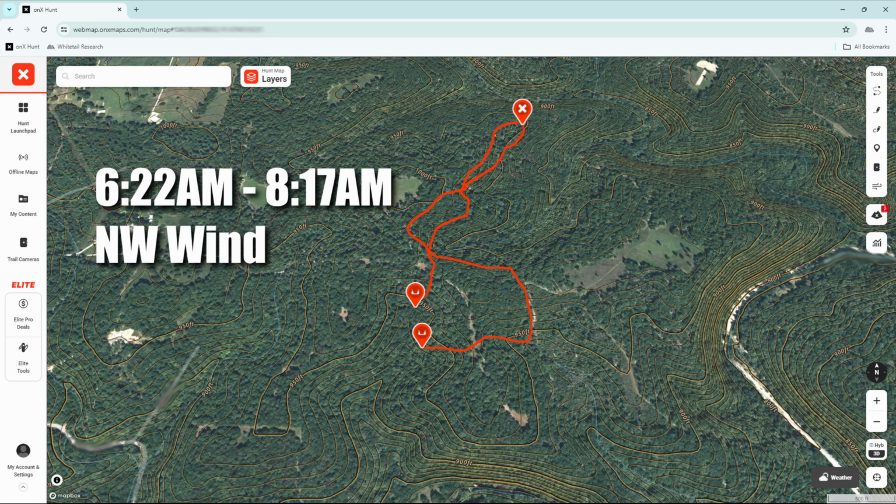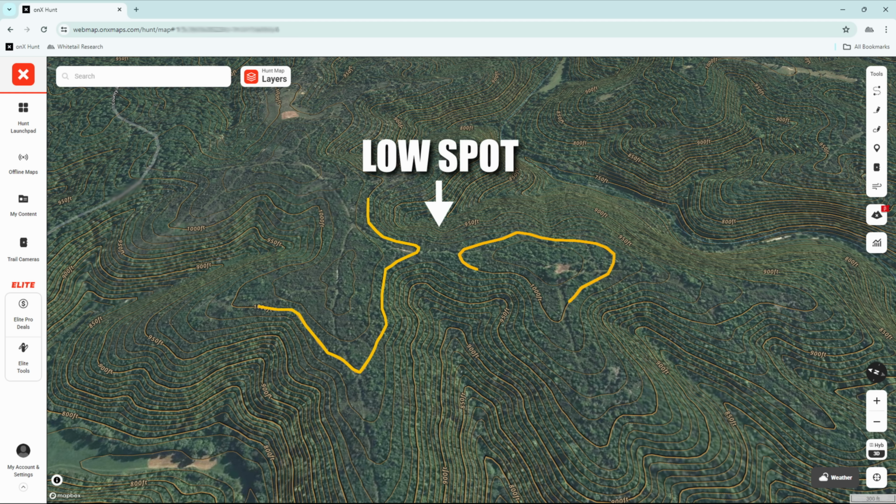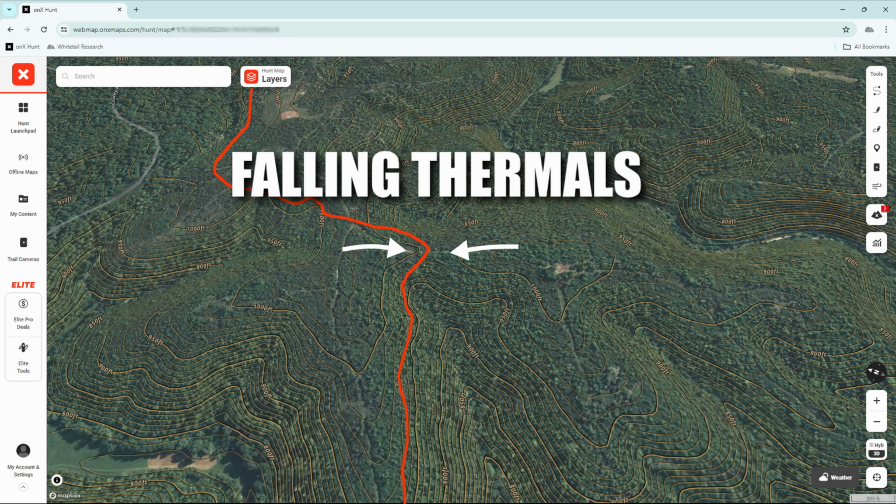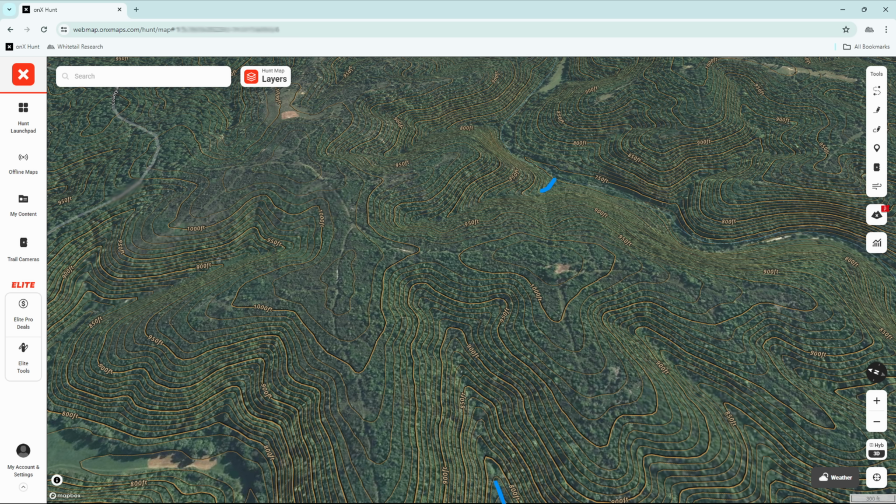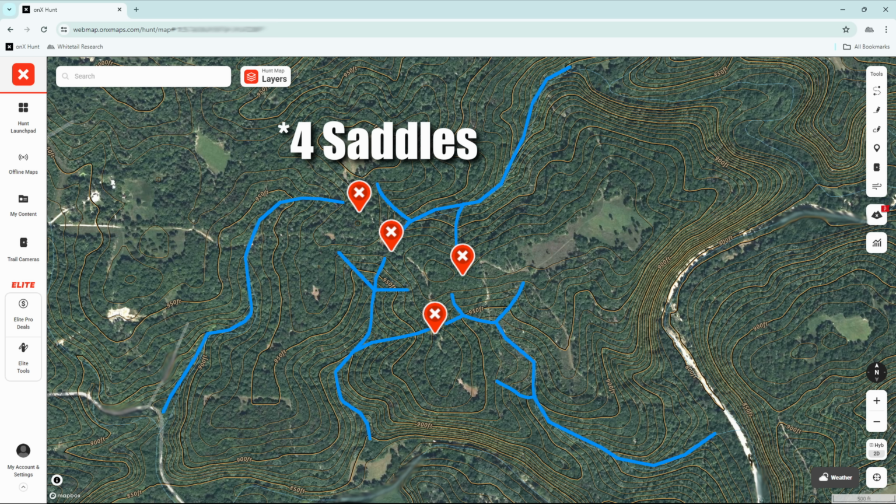To me, this first travel route is really cool. He utilized three saddles in a single morning movement. Saddles are simply low spots or passes between higher areas, and they're used as travel routes to conserve more energy and move more efficiently, and in some cases allows them to scent check what's above them, and they're generally met with a drainage on either side of them. If you ever find a topographic feature like this, three saddles converging into one area, and you're not finding a way to hunt it, I'd better keep going.